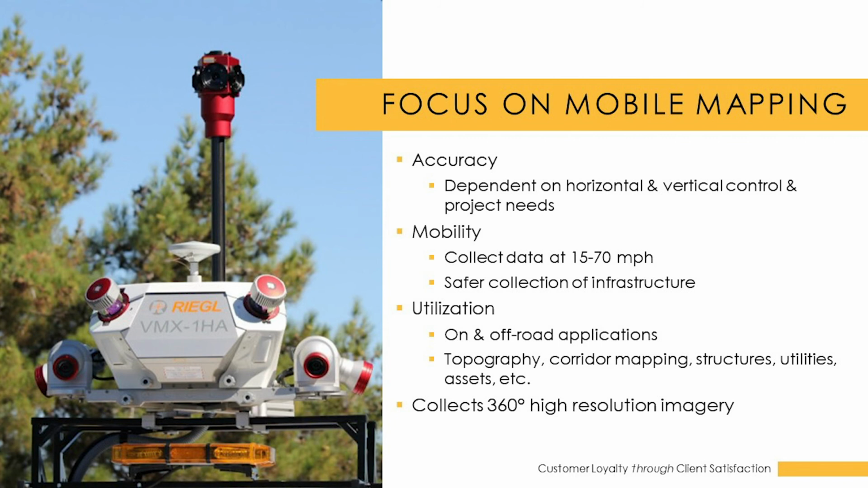It's a safer collection process. We're keeping surveyors out of the way. I am a licensed surveyor and I started my career, boots on the ground out there doing conventional field collection and things like that. So I understand the dangers that are involved with that. And anytime we can keep people out of harm's way, that's always a plus.